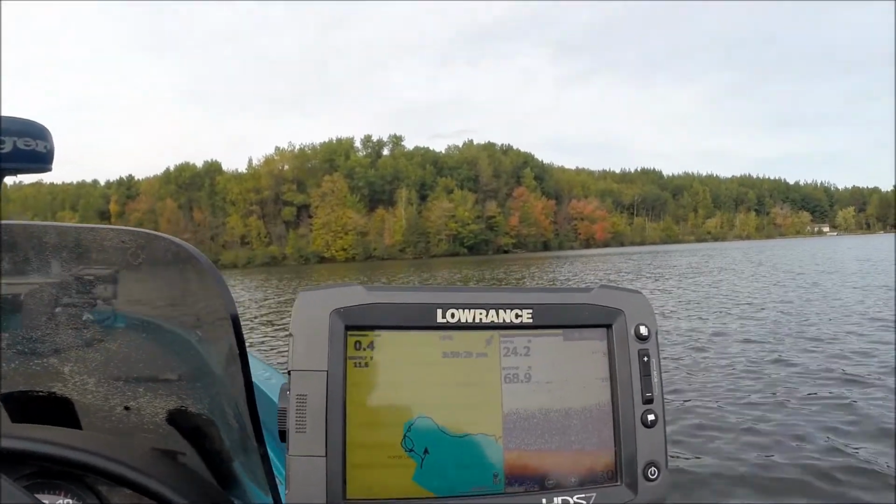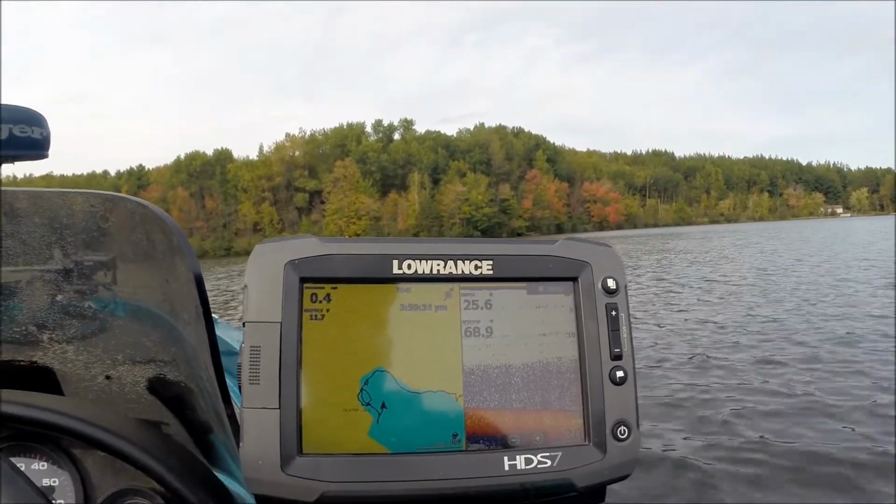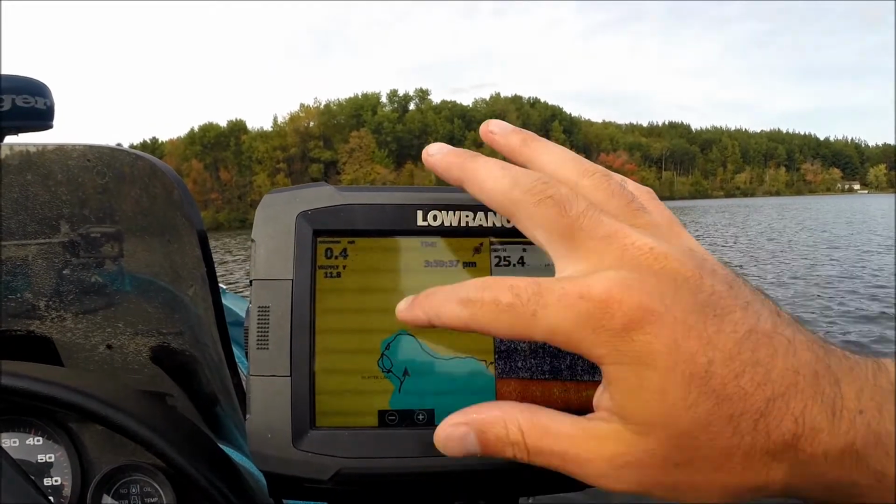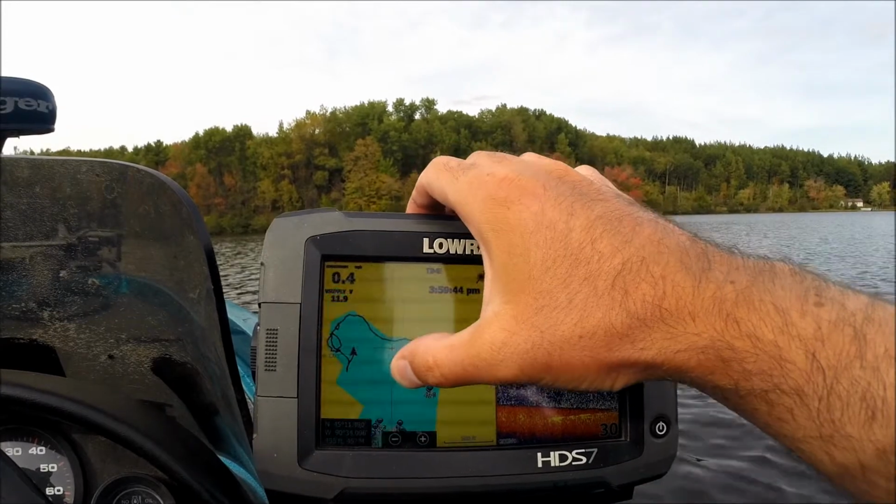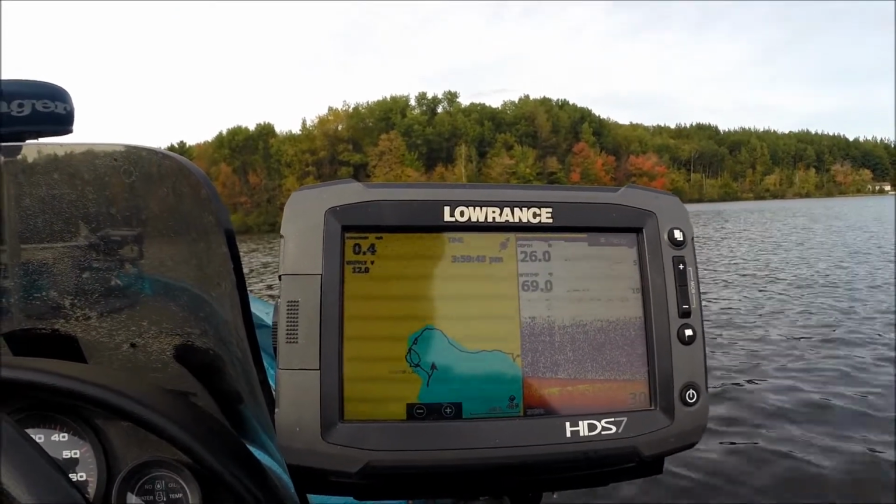So you've got your unit here. What you want to do is open up the SD slot, put a blank SD card in there, and then you get out on the lake. Obviously you can see this one just has an outline with Navionics. Lowrance I don't think even shows water here. It's not a big deal. Obviously I've been to this lake a few times before with the waypoints that are on there.